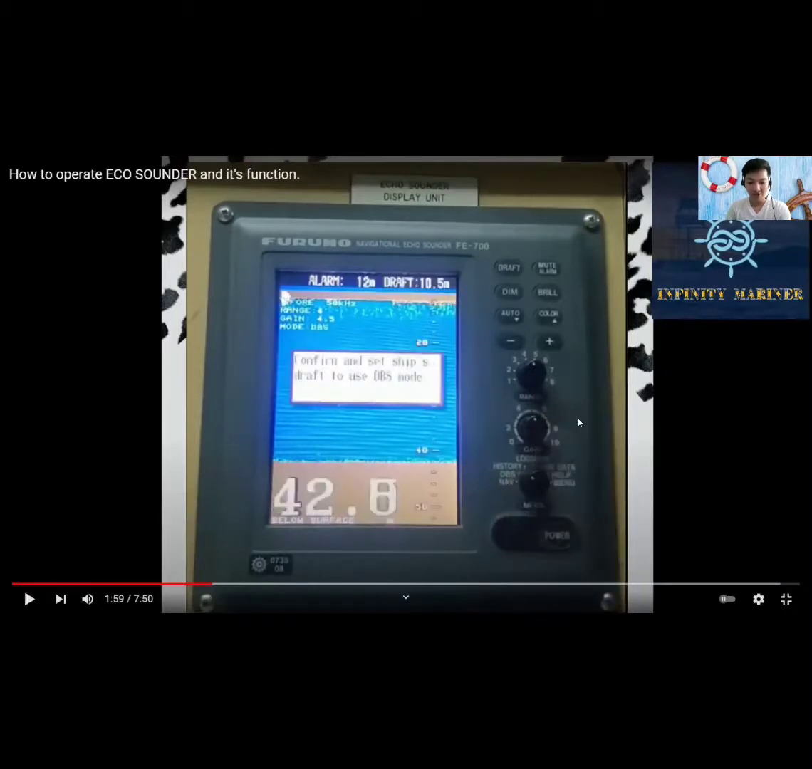So now we have the DBS mode. The depth below surface mode provides a draft adjusted depth reading and will be useful in referencing to the nautical chart. The draft should be adjusted by the draft key according to the actual draft value. If you find any difficulty to check for the draft value, use the nav mode.